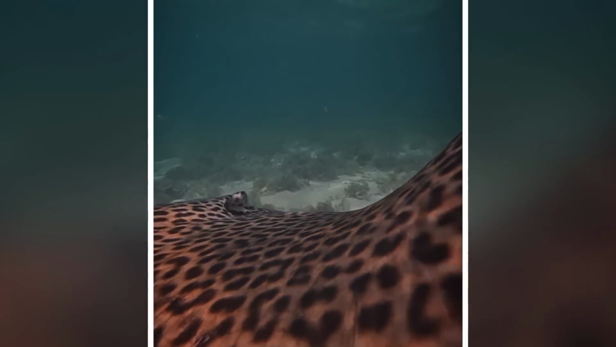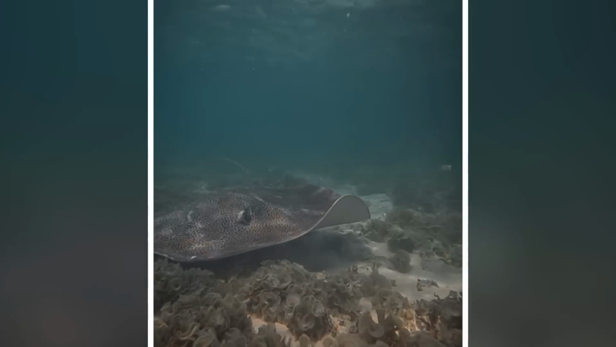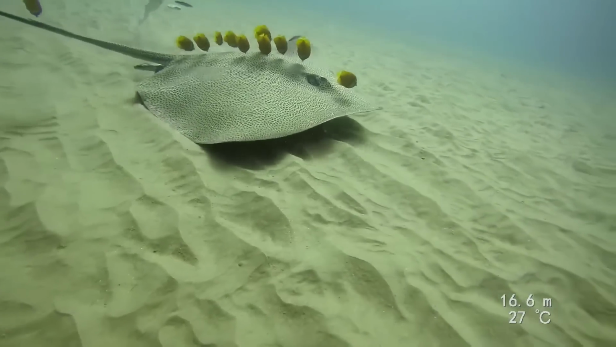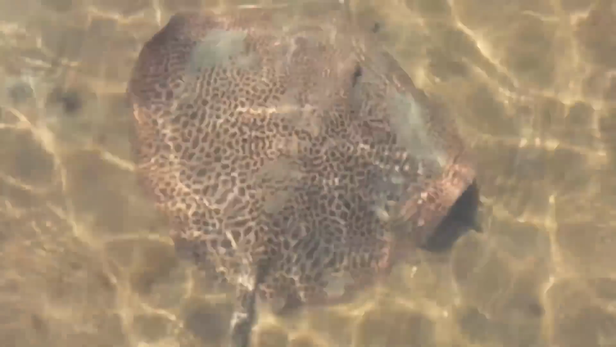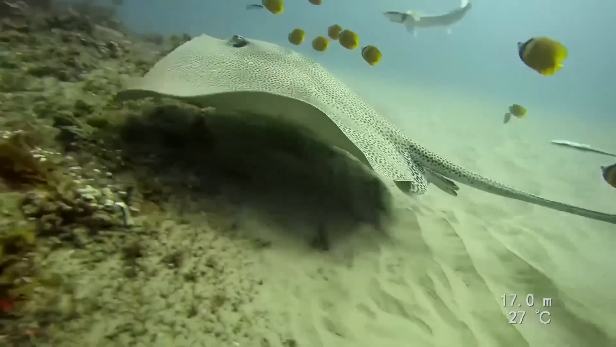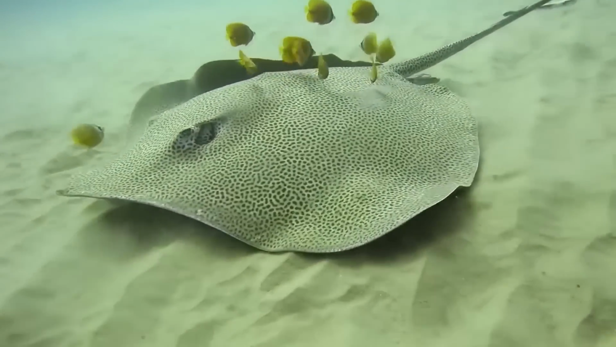Honeycomb stingray. Hidden from the world, deep within the lush greenery of the Amazon rainforest, resides a creature like no other. Let's meet the captivating honeycomb-patterned stingray, a mesmerizing wonder of nature. With its vibrant hues and intricate markings, this stingray gracefully glides through the pristine waters of the Amazon, showcasing its unique beauty.